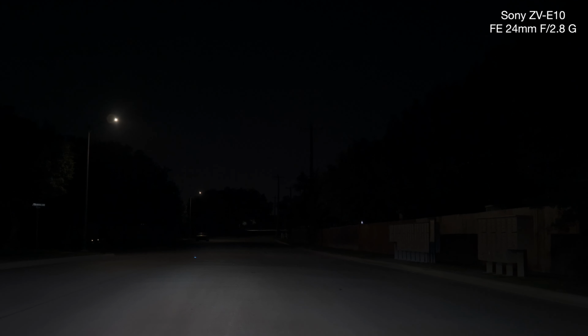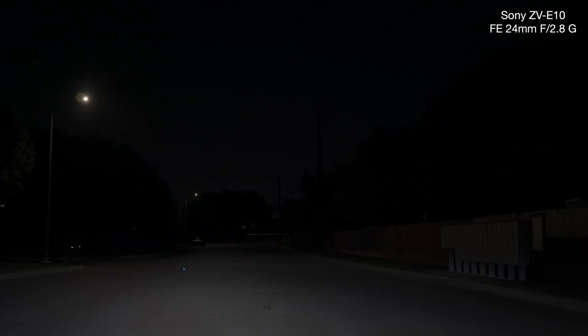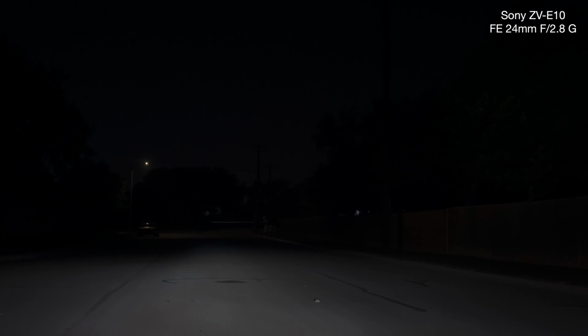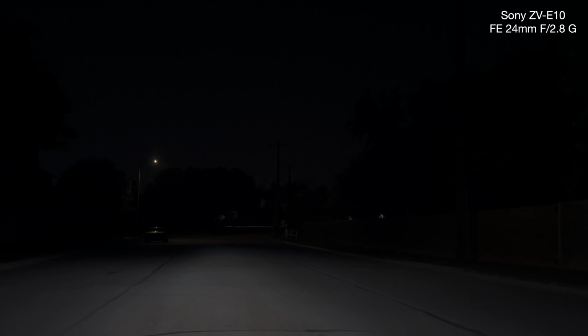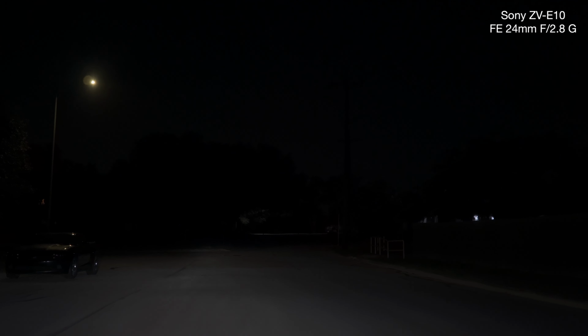And basically, I'm seeing stuff. Yeah, it's at 800. So, if I did that, I'm too close to the light. If I go to 640, how would it handle it? So I'm thinking 1/60th, f2.8, 640.